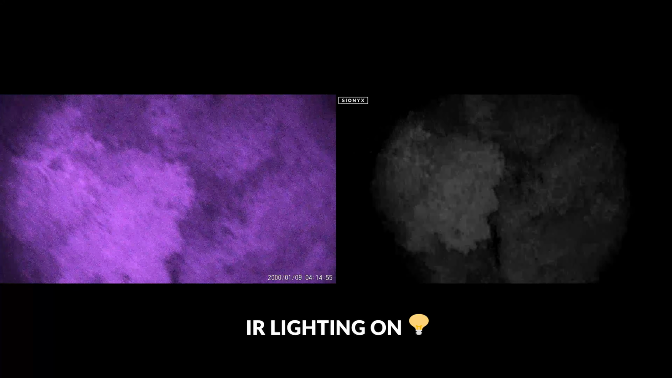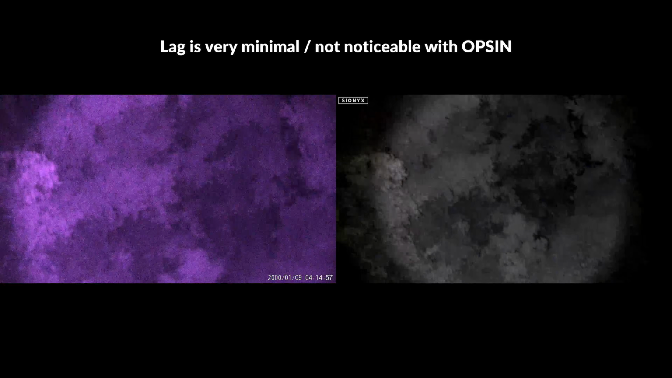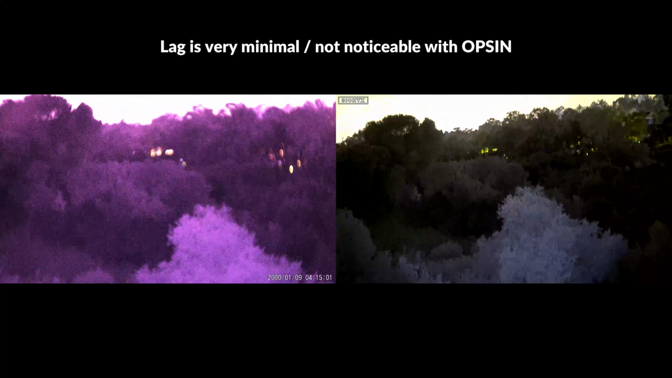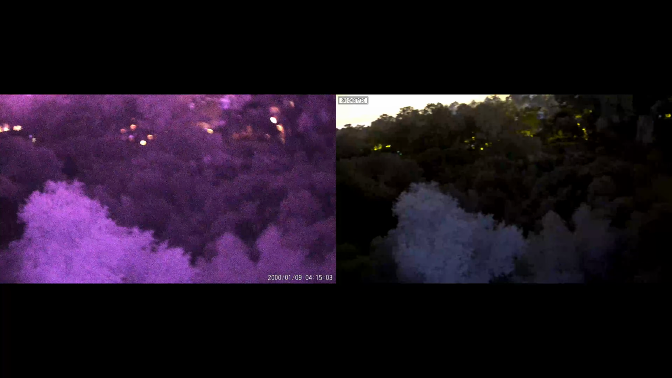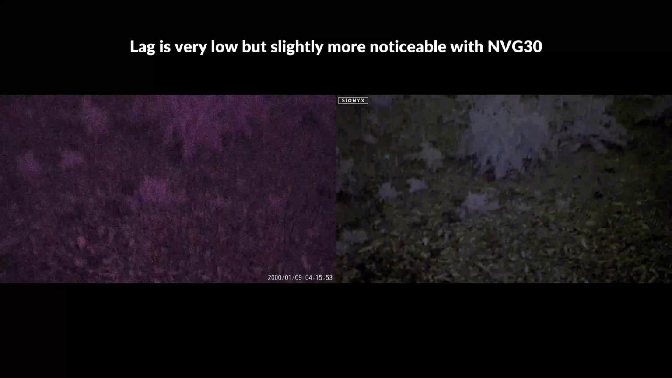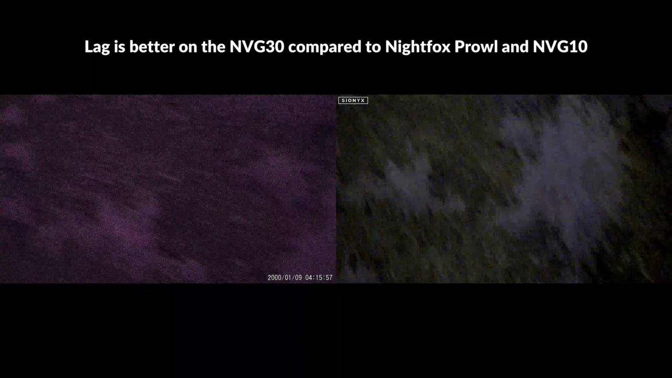With regards to latency, the view on the Opsin is extremely close to what you'd see in real time, which will give you a slight advantage over the NVG30 if you need to rely on these devices to navigate quickly. The NVG30 is not far behind, and the effect of the latency is only barely noticeable, and it is much quicker compared to other similar devices around the same price point.